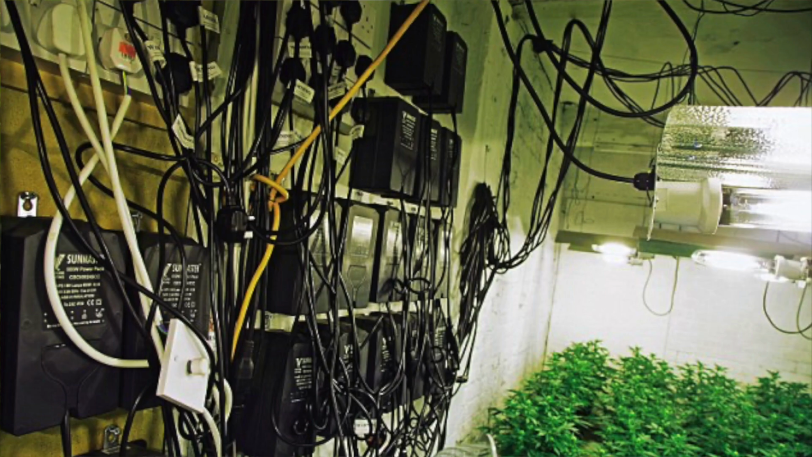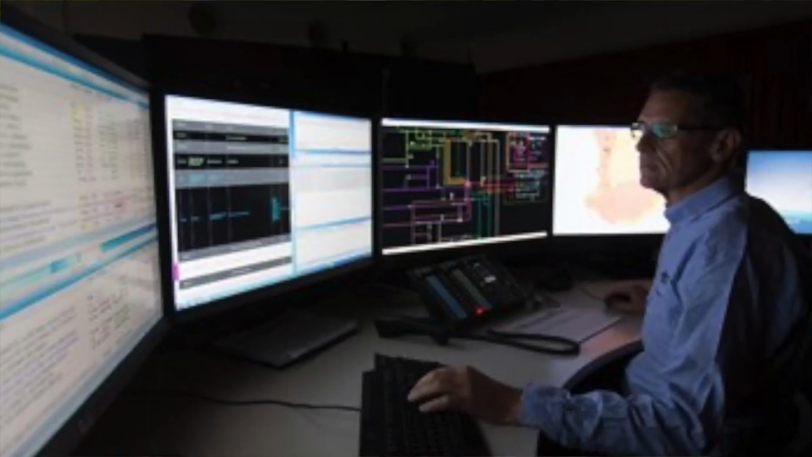Grow houses consume prodigious amounts of electricity. The heat generated make these houses stand out from others. The criminals involved often bypass electrical meter boxes for free power. Otherwise, the high meter readings would alert power providers to what is happening in the house. That doesn't work for long though, as metering of whole streets points the finger to a problem area there.